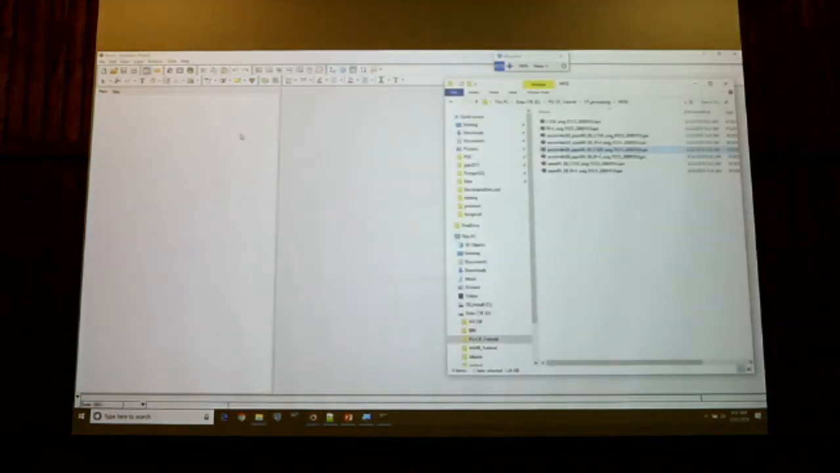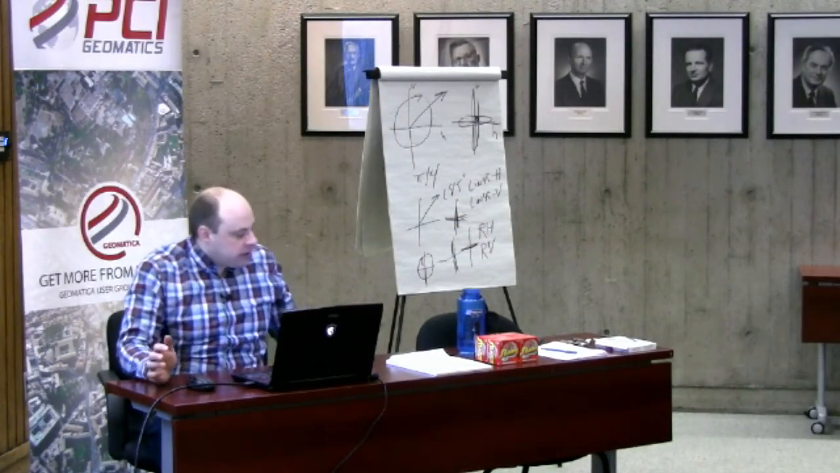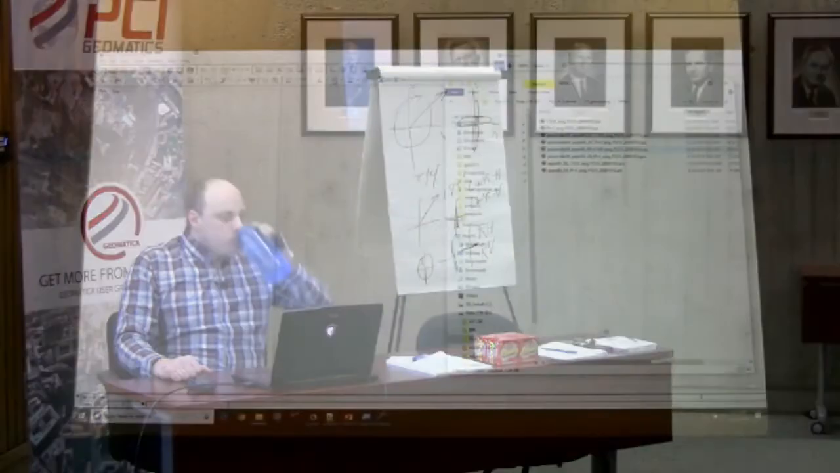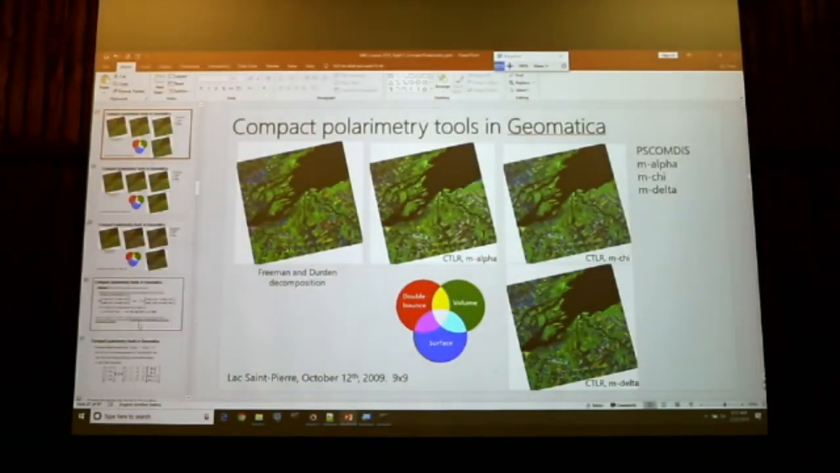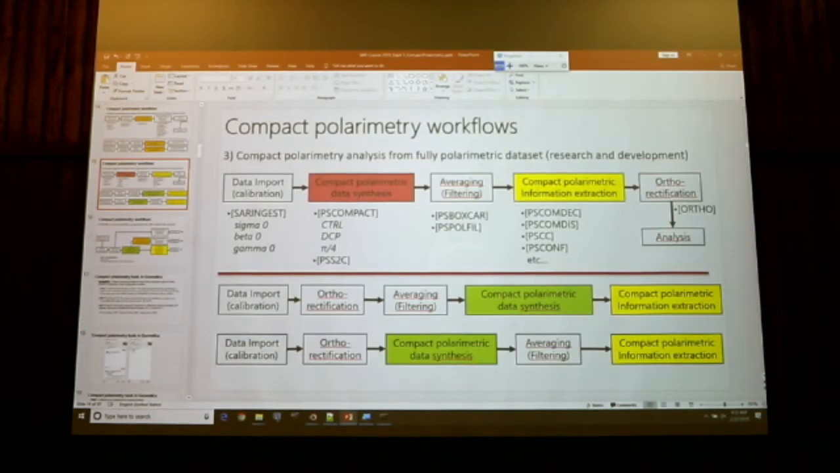So what we can do now is just run the other workflow. And after that, we'll do a classification that will be a little bit more comprehensive. So now we have generated some data related to this workflow, workflow number 3.